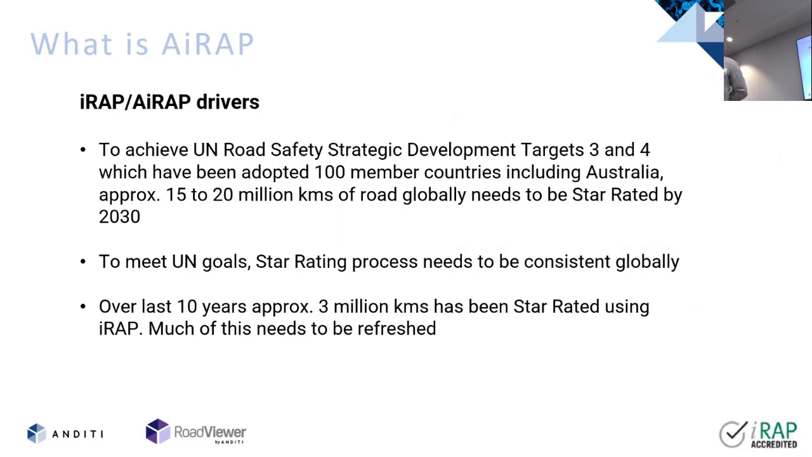For this to have meaning, so it can be used on a global basis from a UN point of view, etc., it has to be reasonably consistent. So what works in Australia has to somehow be made to work in other places and vice versa. And I have to say Australia is leading the development of AiRAP and this process worldwide at this point in time. Okay, we'll just see how we go with this thing.